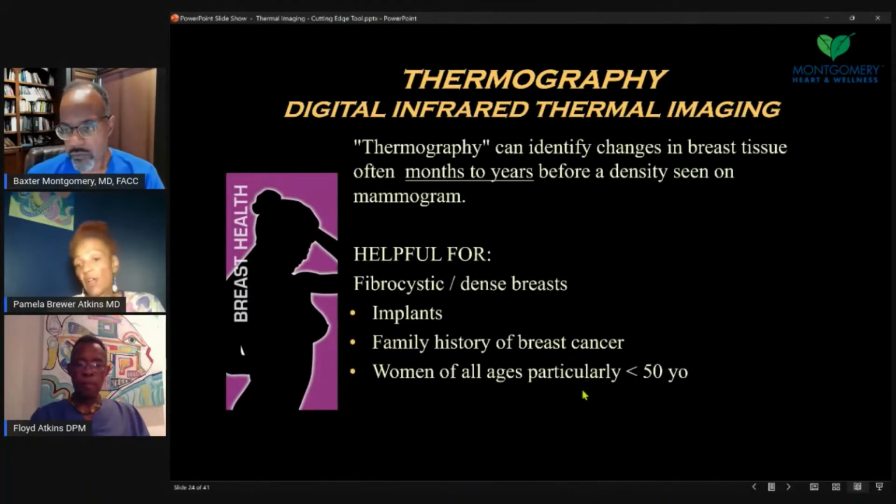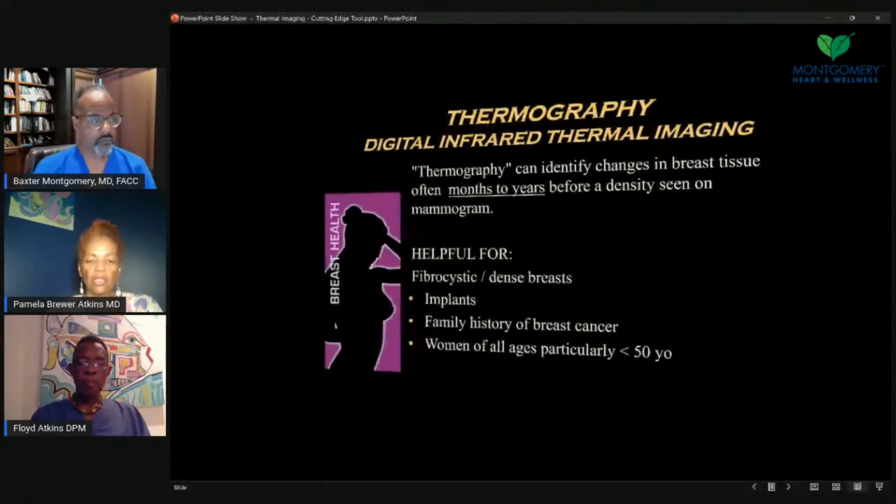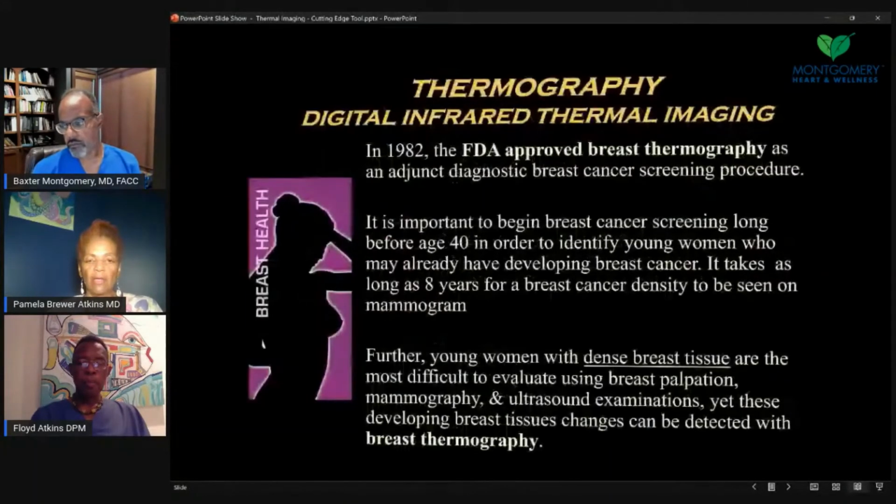Women of all ages, but particularly below 50, are more concerning because it's more aggressive. And it's also for men, because men can get breast cancer. They say approximately 1% of the male population in the United States, about 2,300 cases per year. So we do screening of the chest area, the mammary tissue of men.